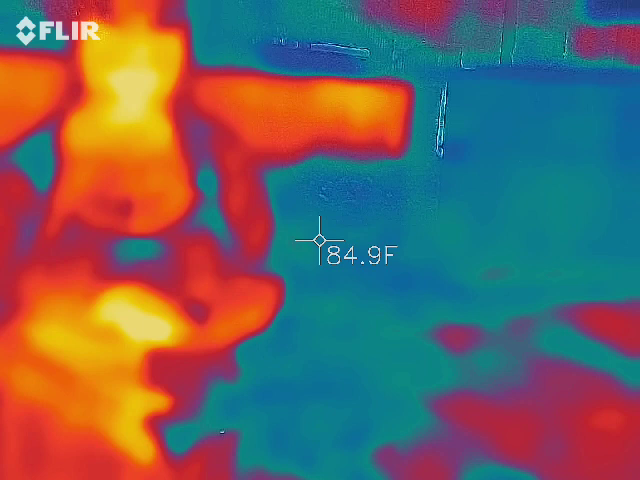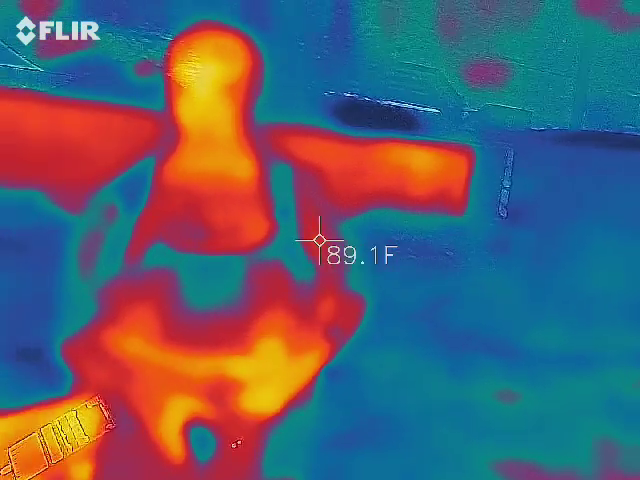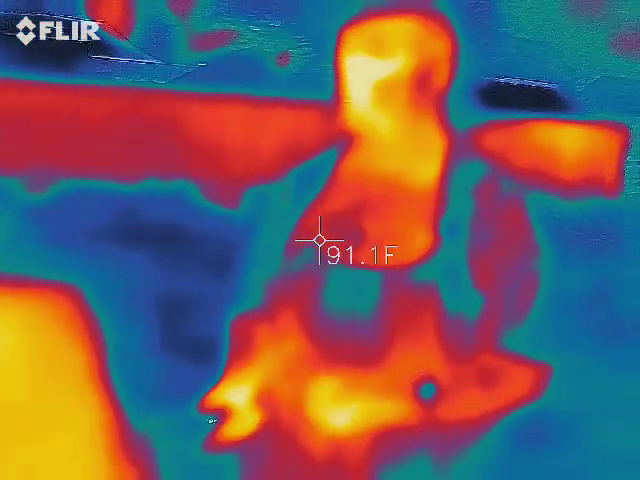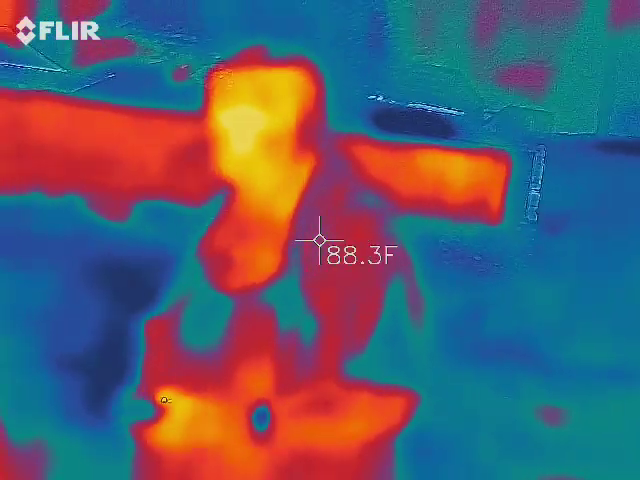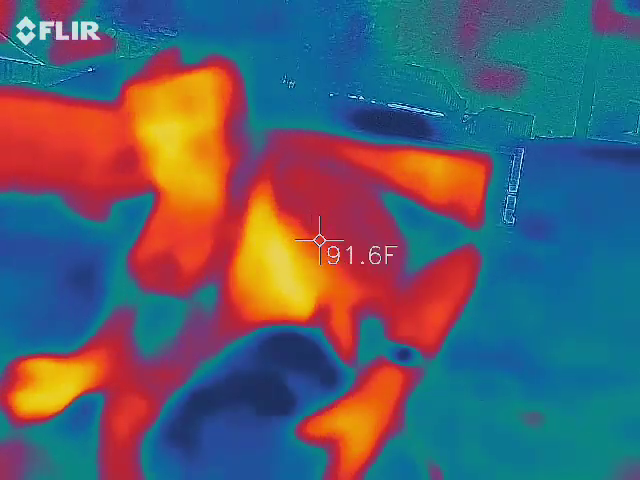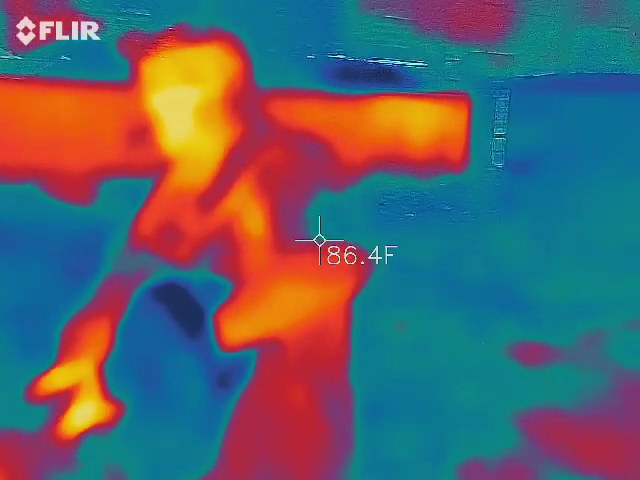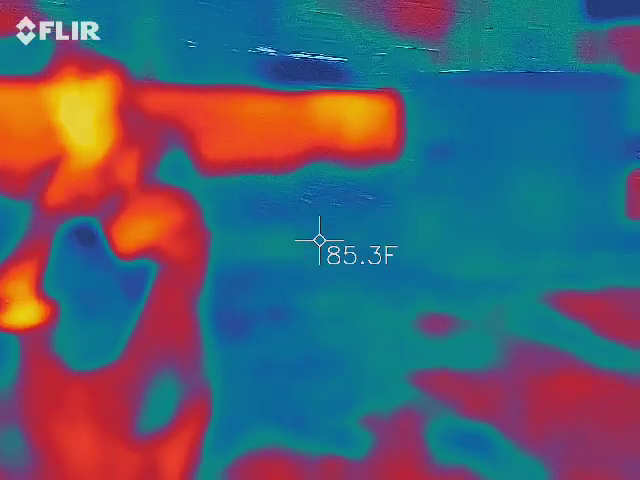His battery just drained. Oh no. That's a ghost sign. I have a bug bite on my stomach too. Hold on a second. Everybody check the charges on your phone real quick. What's your battery percentage? That's a good way to measure. Mine is 58%. Just keep an eye on it every now and then. Check it, see if it's dropped drastically.